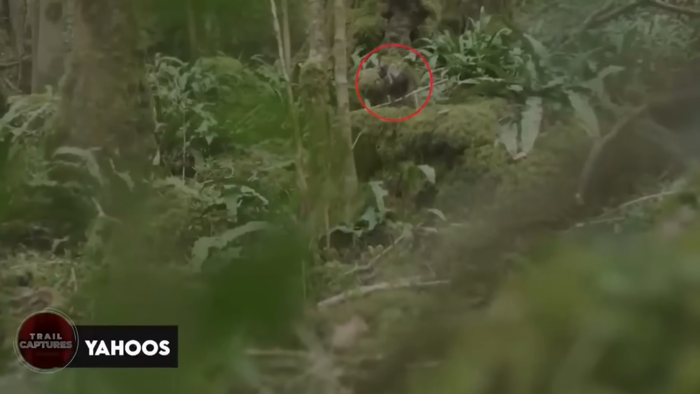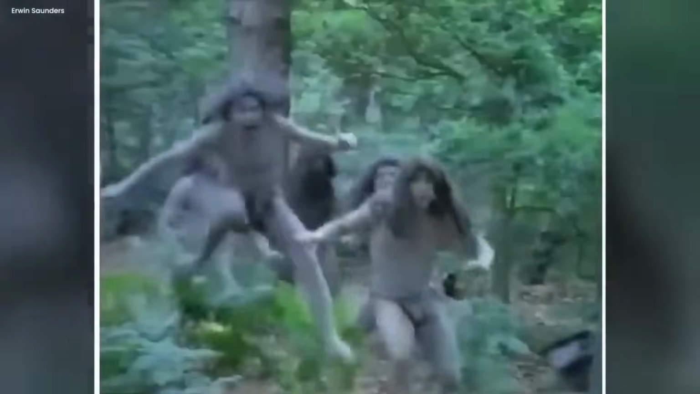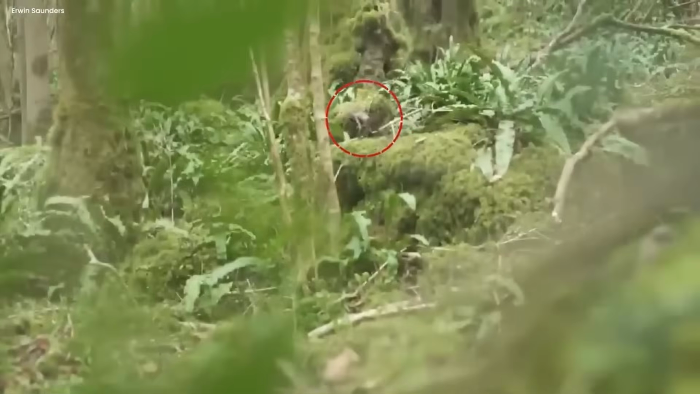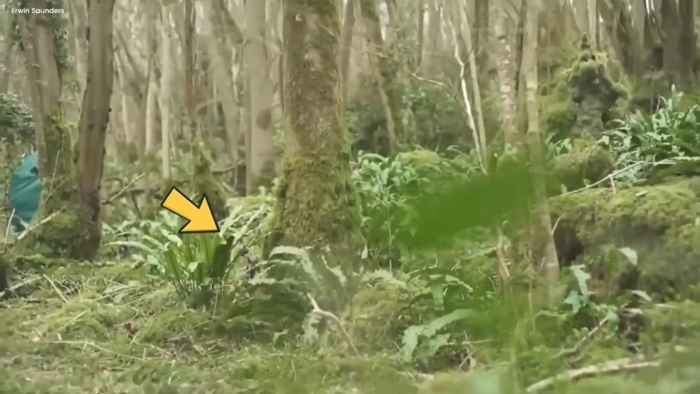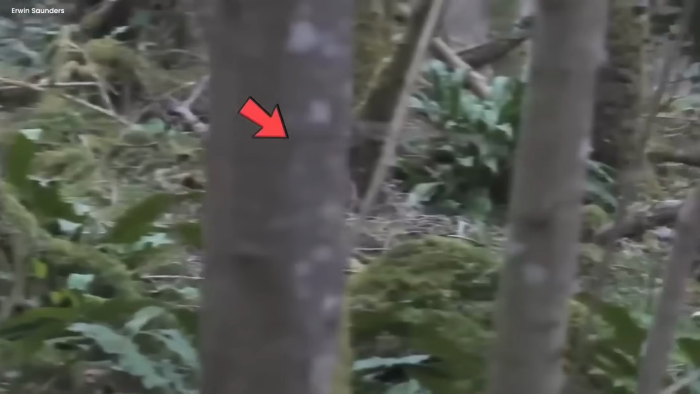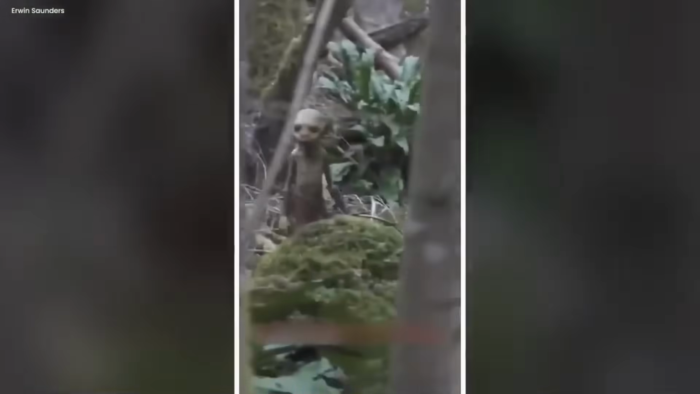Yahoos. Most of you must have heard about the strange creatures called Yahoos mentioned in Gulliver's Travels, but who could have thought that these creatures would jump out of the fantasy world into our worldly realm? For instance, in this video, a small, human-like creature is seen hopping through the woods, cautious about its perilous surroundings.